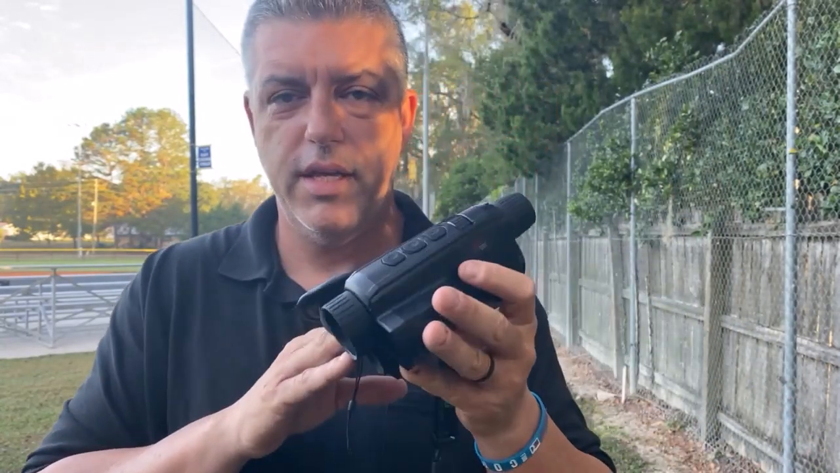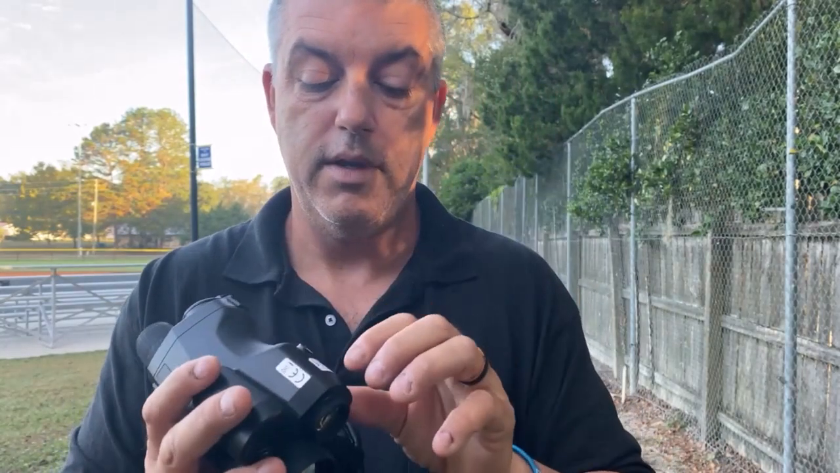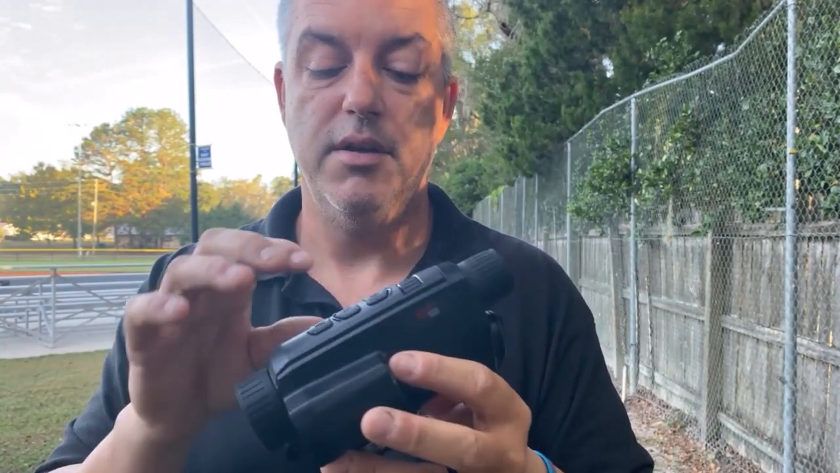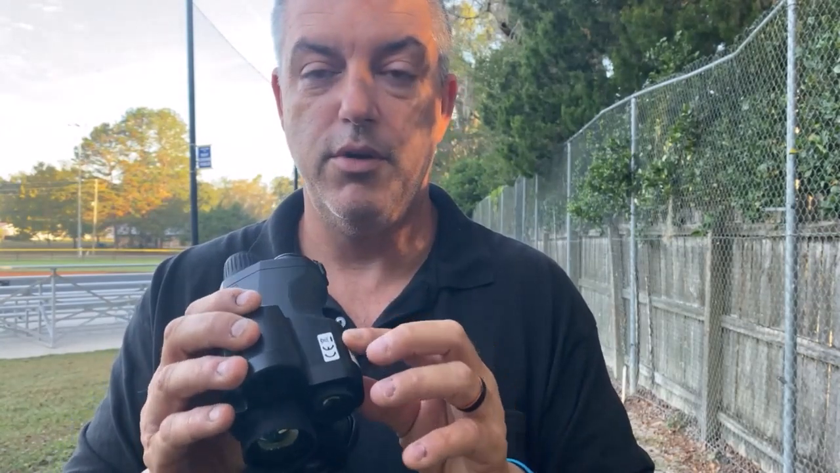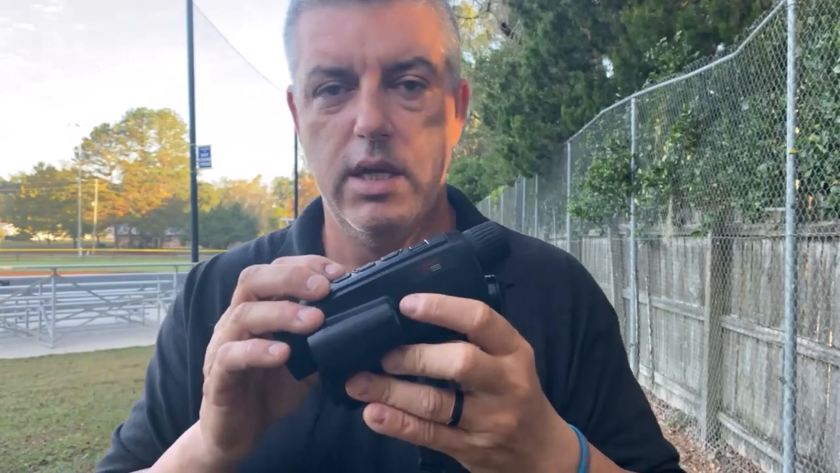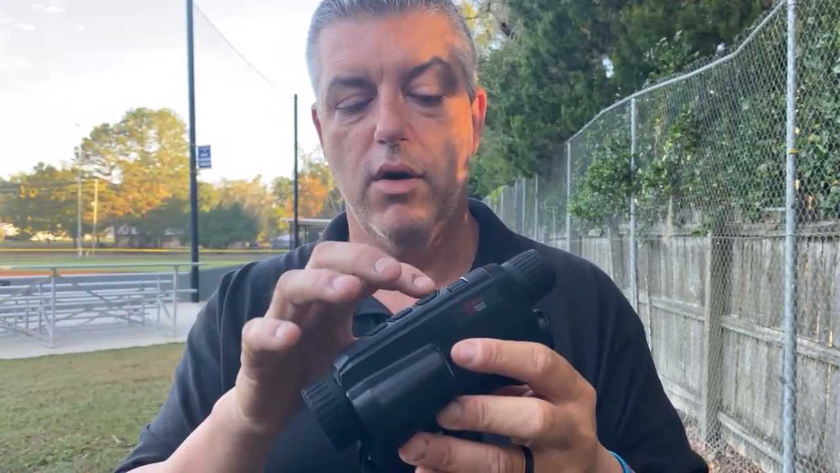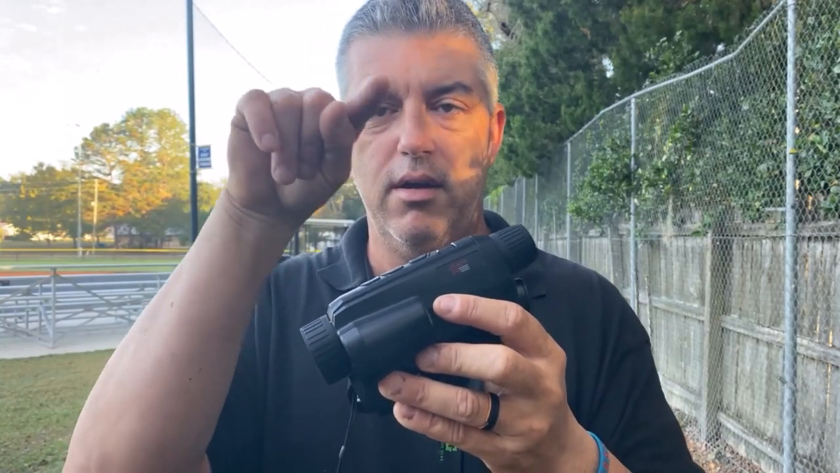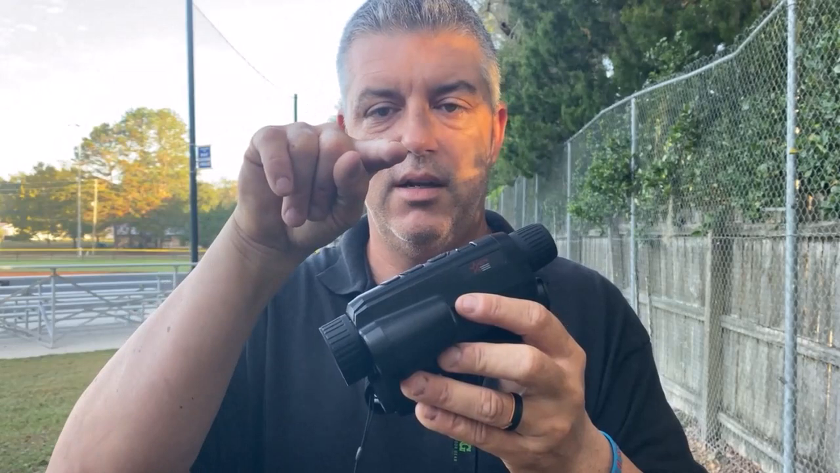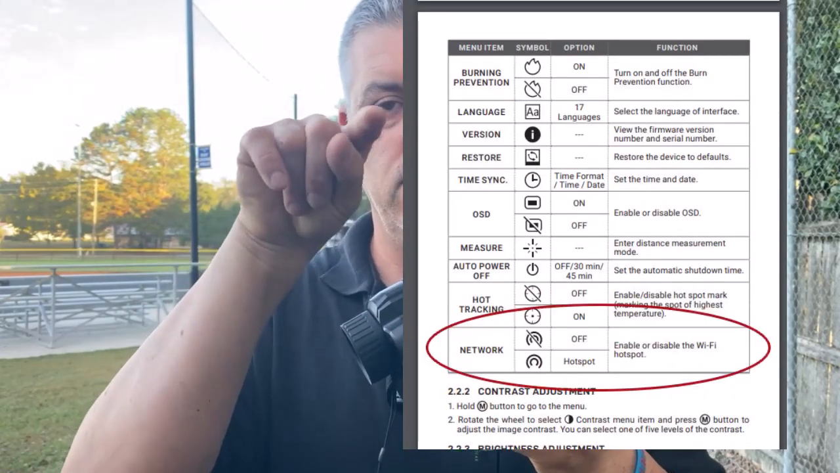The only other thing is, if you want to stream this to a device, there is a number on the unit. I believe you're going to need the serial number for the unit, and you turn your Wi-Fi on on your device, and then you go into the settings here, and it looks kind of like an Omega without the legs, like an upside down U with a dot in the middle.